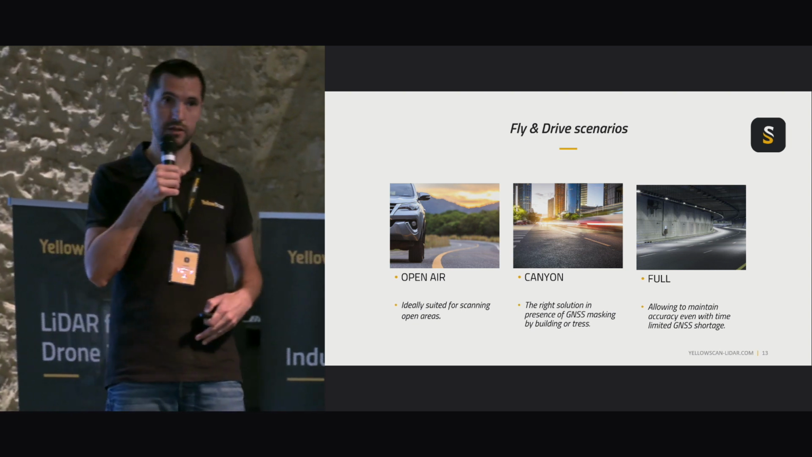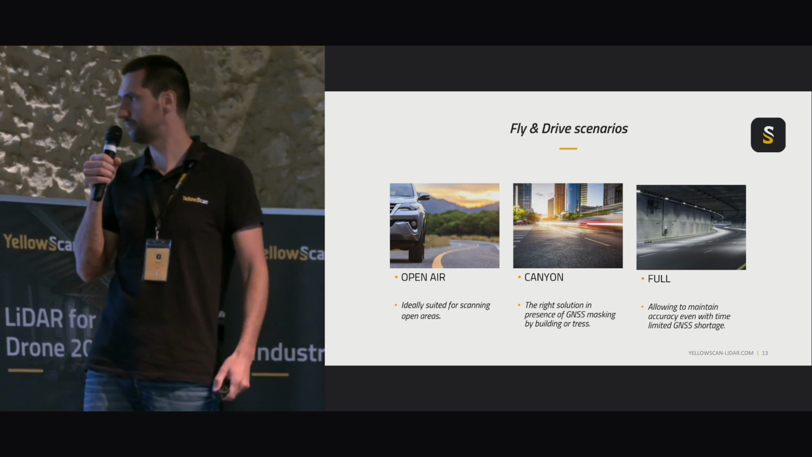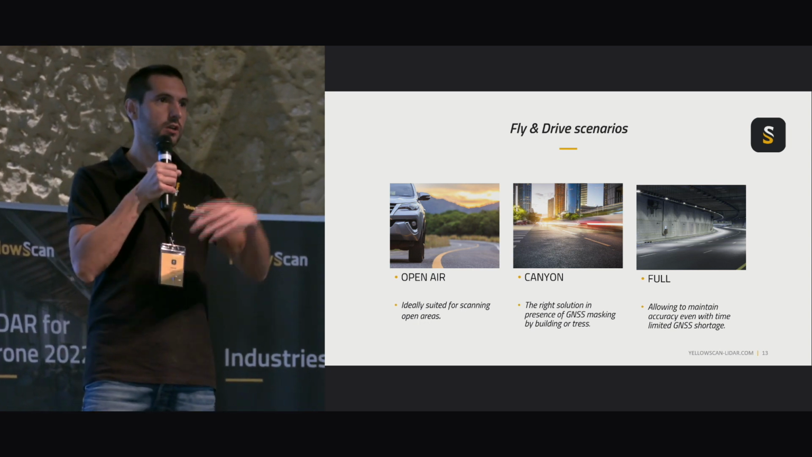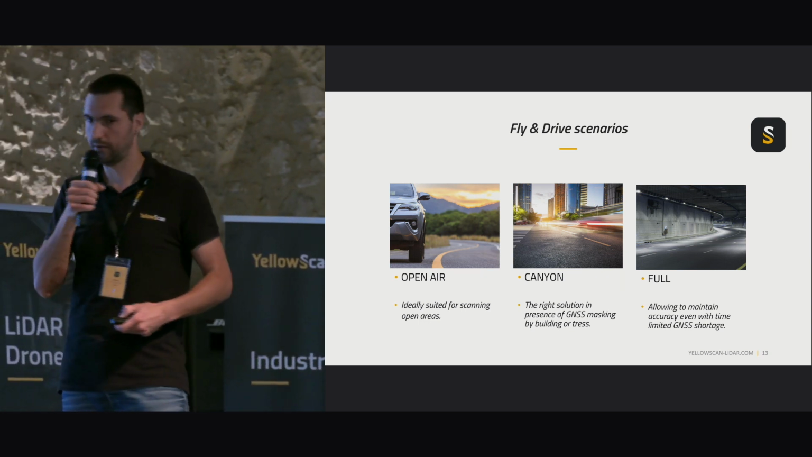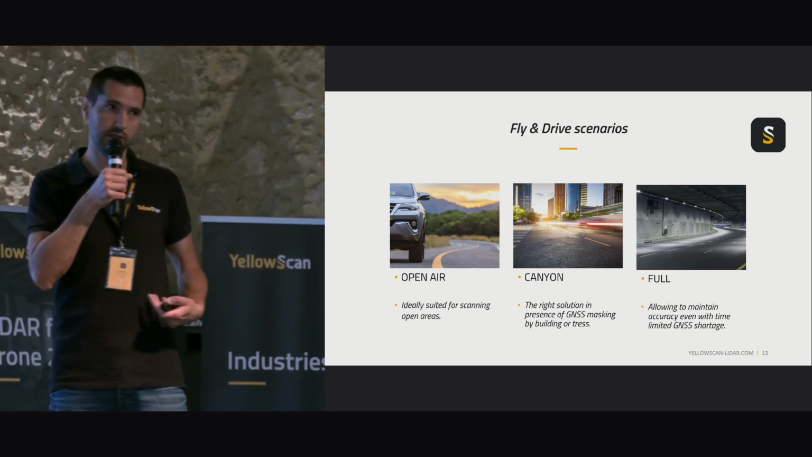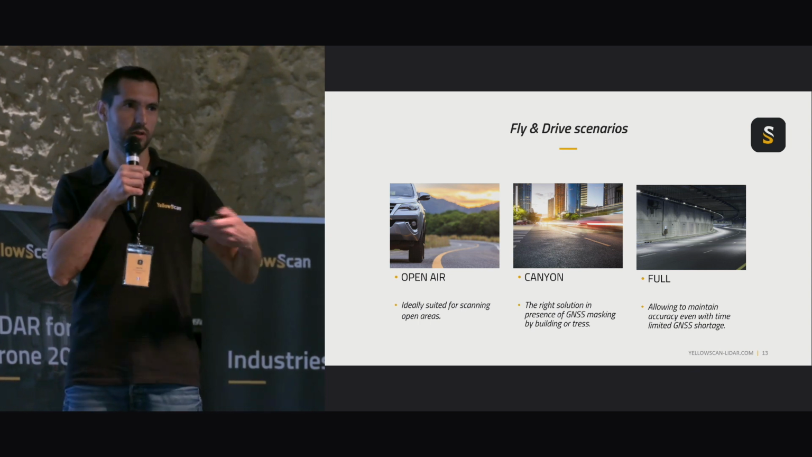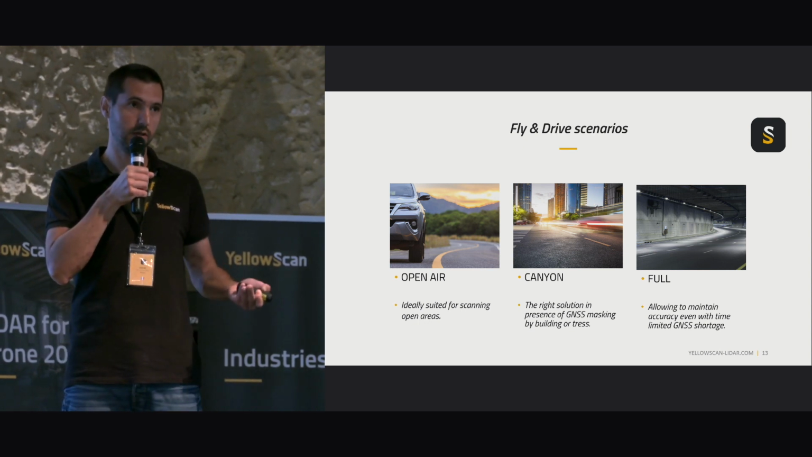Then you have the Canyon one, which is more for urban areas. So when you have buildings, sometimes you may lose a GNSS connection. You have start and stop, traffic jams, and so on. So this is more convenient for this type of mapping. And then you have the full version, allowing you to go into tunnels. So we haven't tested to the very most extreme context, but it's working up to 300 meter long tunnels.